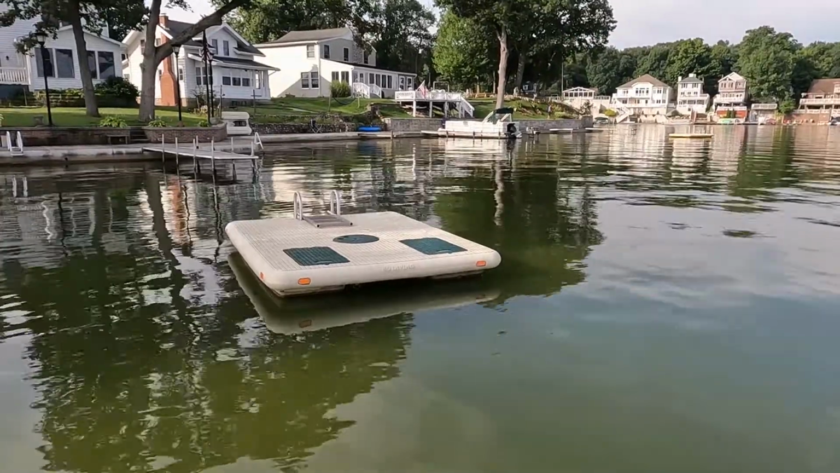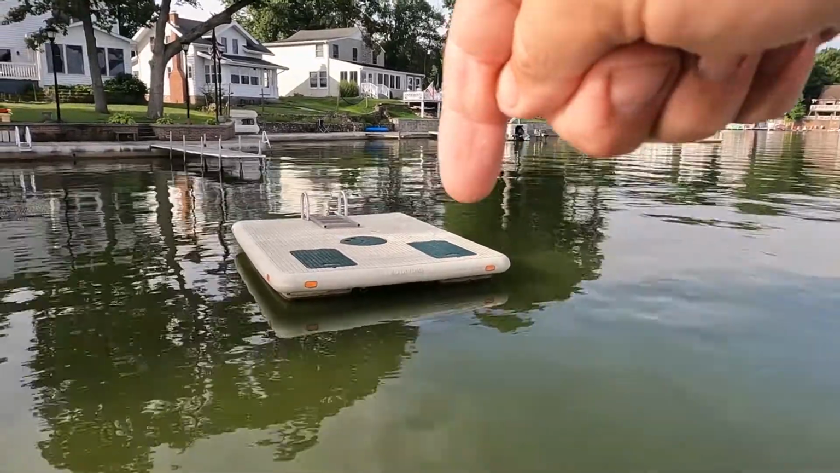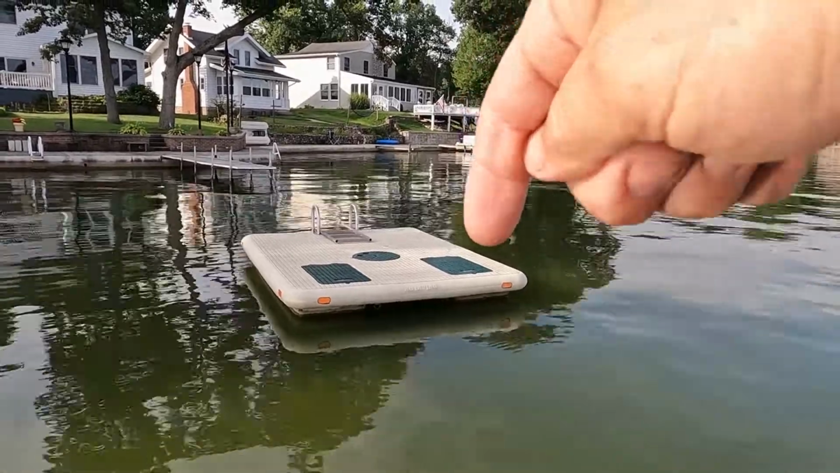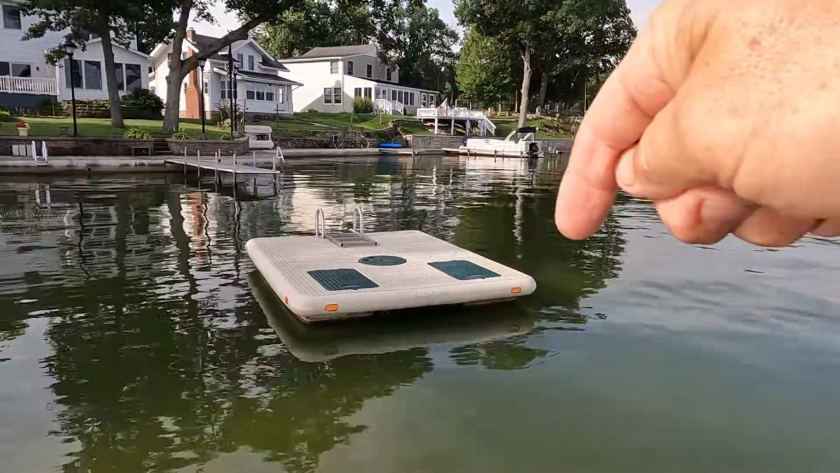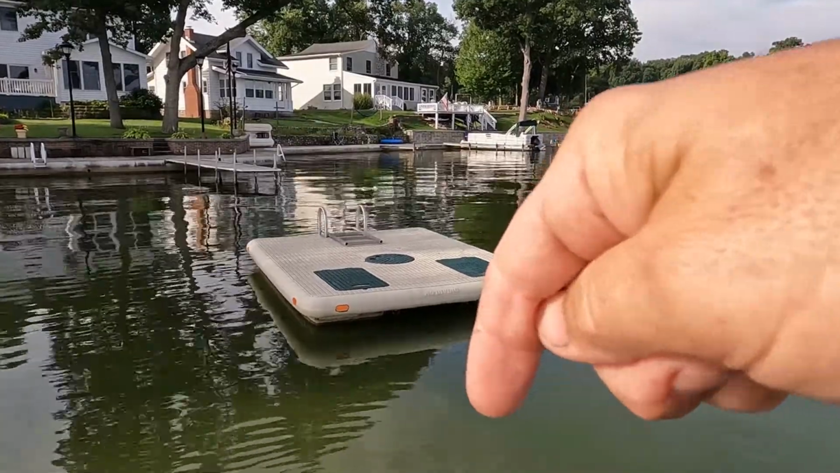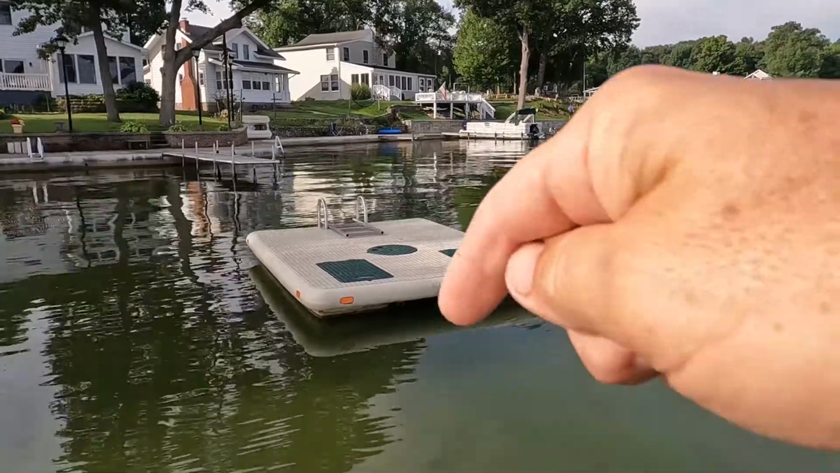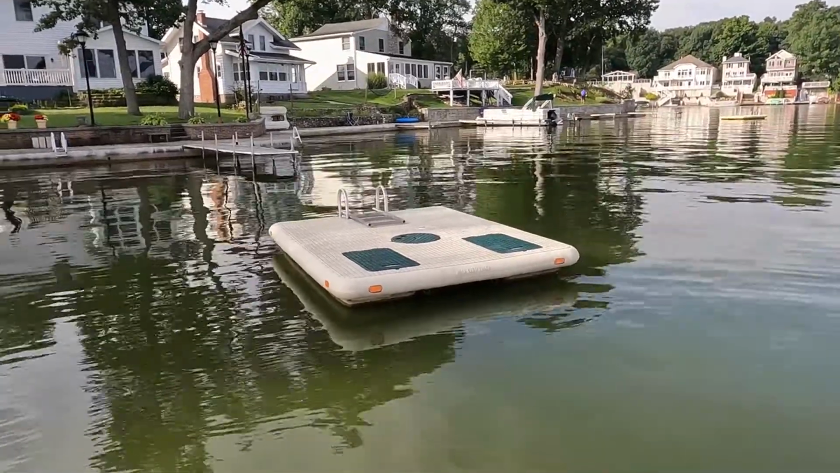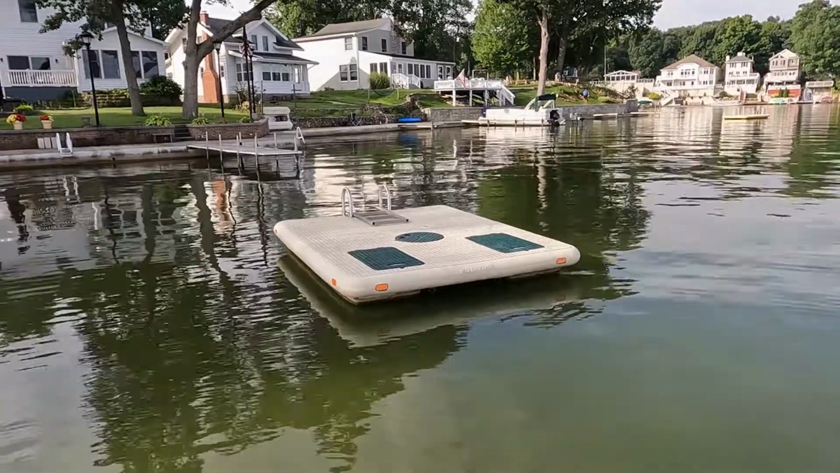So I'm basically aiming for the center off to the side here, and then I'll flip that line so it lays in the water, and then I can bring that up underneath that raft. Make sure you don't get caught in that chain, because you're gonna lose that game. I've donated quite a bit of money over the years learning that.